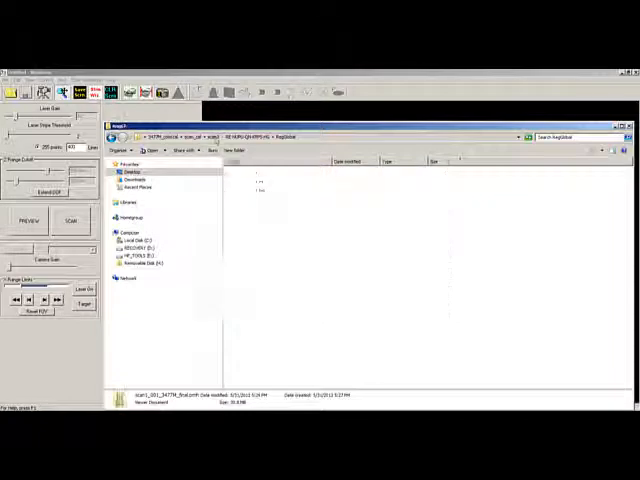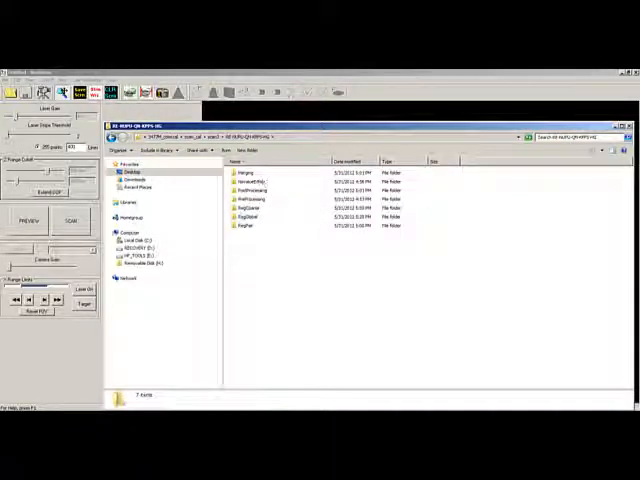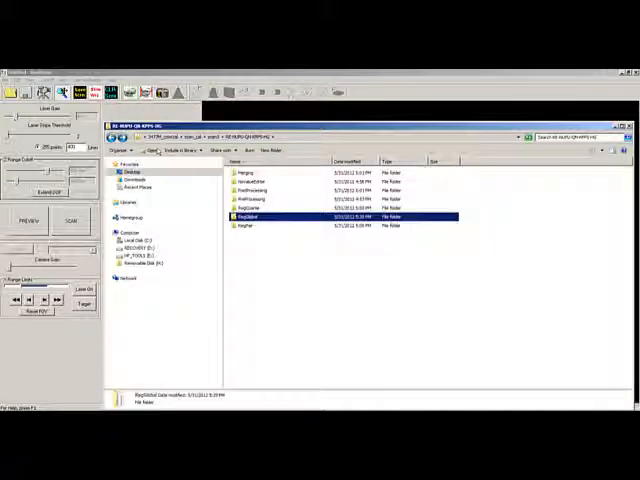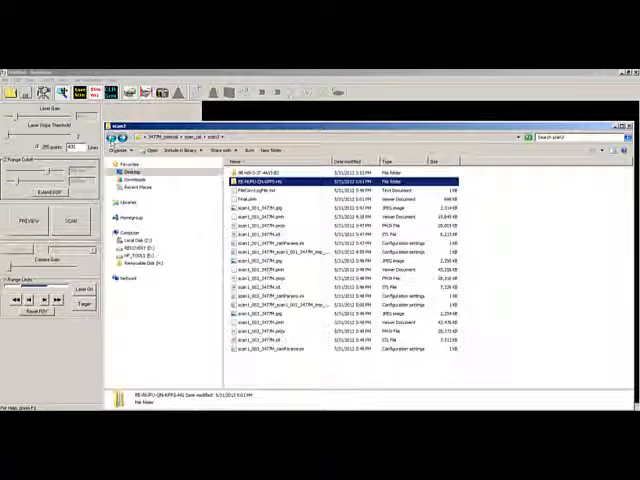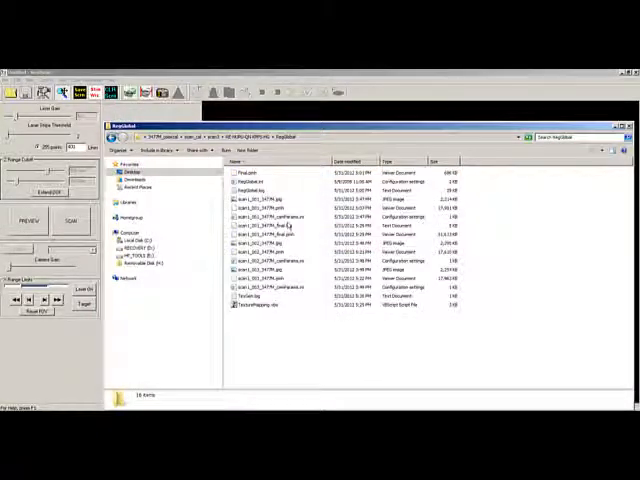All these files need to be in here, and it doesn't place them here automatically. You're going to have to go back and grab these files and make sure they're in that Reg Global. Okay, registered global.